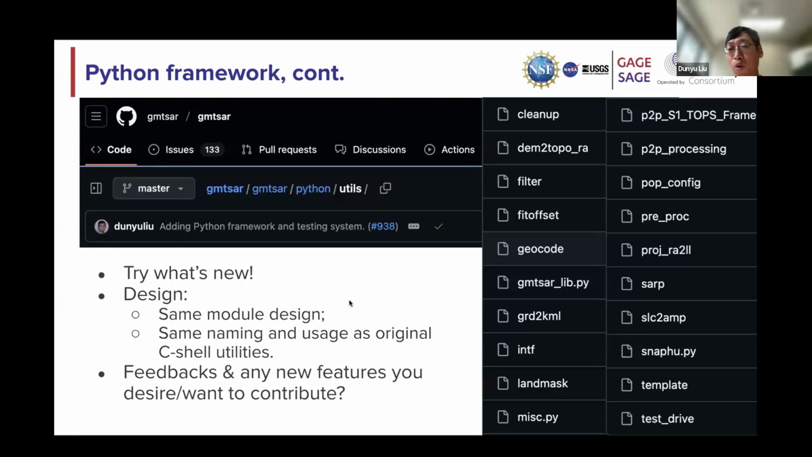Currently, these are still the core function part of the GMTSAR. But if you want something new, or there is other batch processing that you need, let us know, and we will put it as a priority to develop.